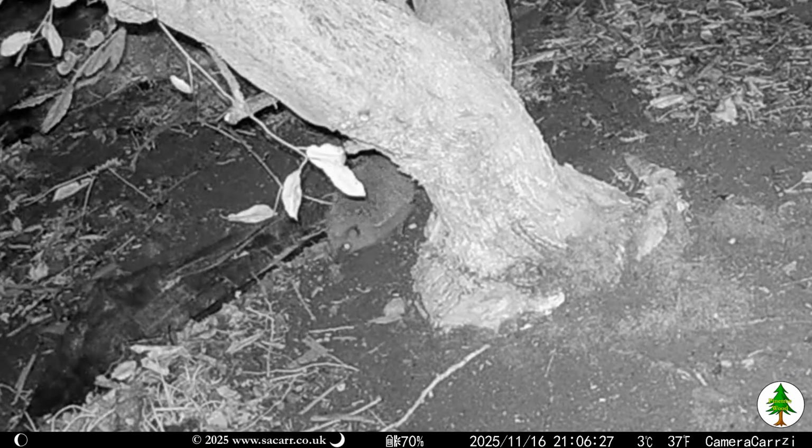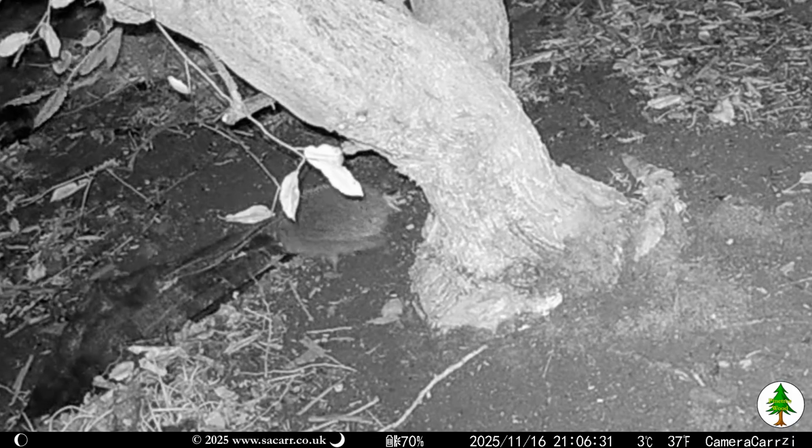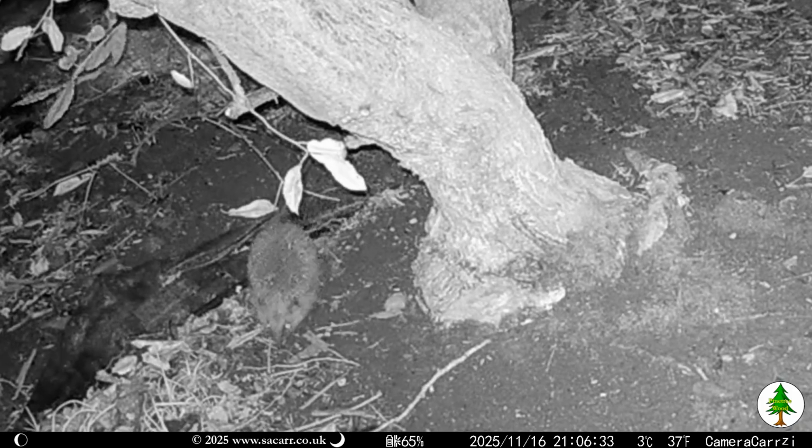That evening, the hedgehog was back again. I'm guessing this is part of a last effort to build up fat reserves for the winter.